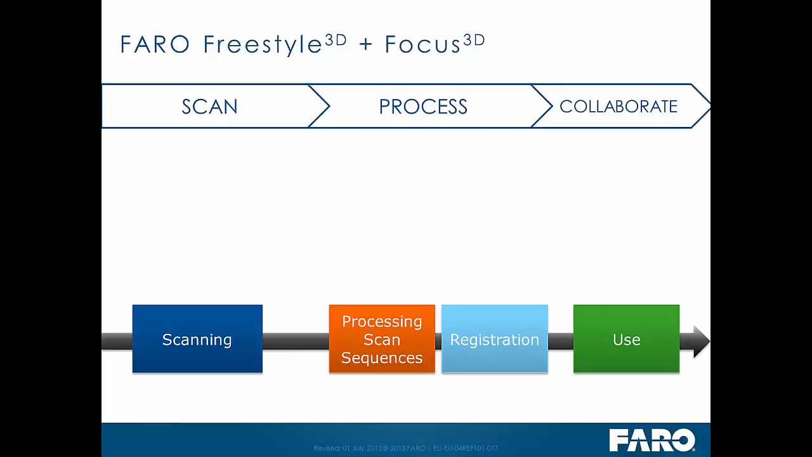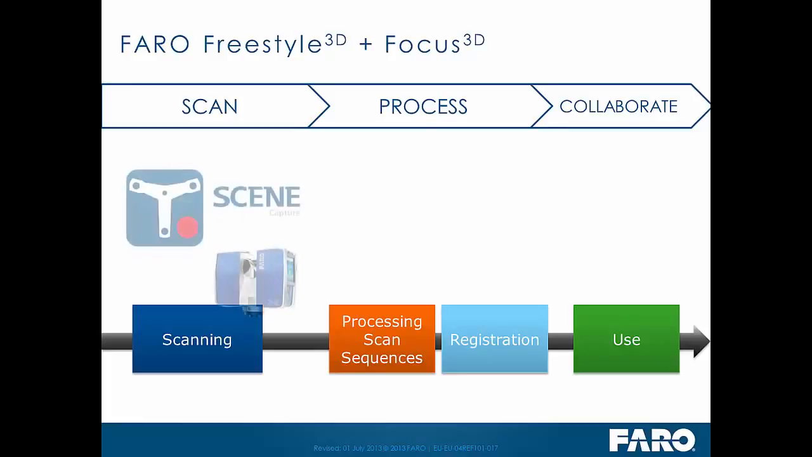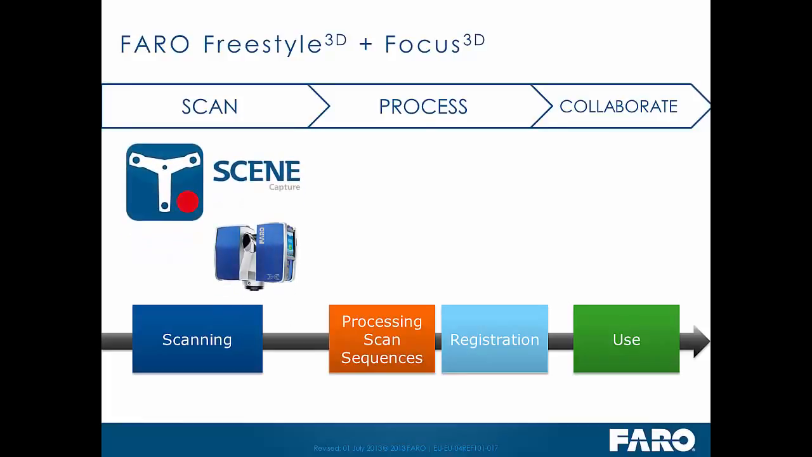If we're using the data in conjunction with the Focus, then again we go through the same process, but this time we capture with Scene Capture, and we then process the data in the new Scene 5.4, and again that data can be passed out through WebShare Cloud.